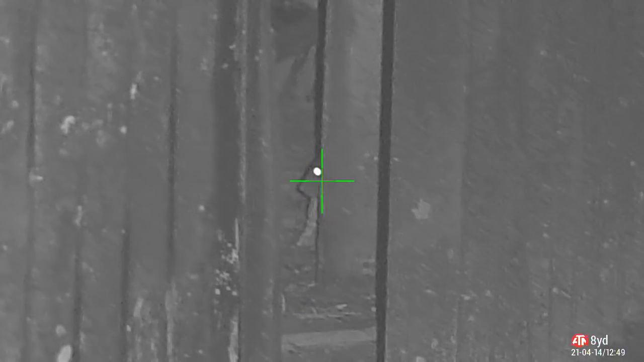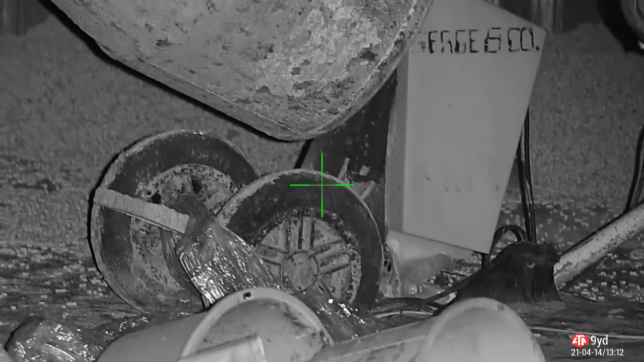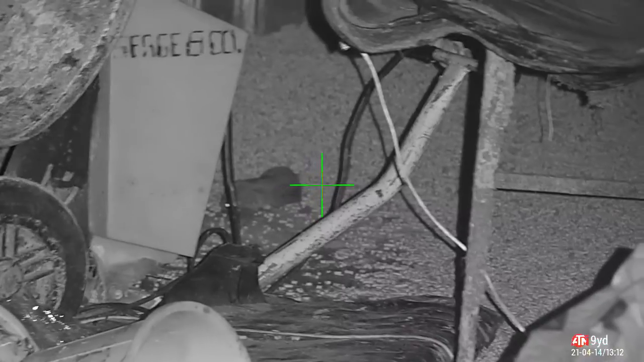I walk back around to the grain store entrance. Now this one's sticking his nose out just on the inside, so I'm looking into the grain store here. I can't take that shot because I'm just going to put a hole through his nose, and that's going to put him in a very bad mood, to be honest. Where that indicator is, that's where the shot needs to go, right into his brain. Unfortunately, he doesn't show his face, so I have to break cover and go inside. So I have no choice. I have to go in, I have to break cover, and as soon as I do, he scarpers. Then once he does, he comes running around, squares up to me, so I shoot him. Dead.